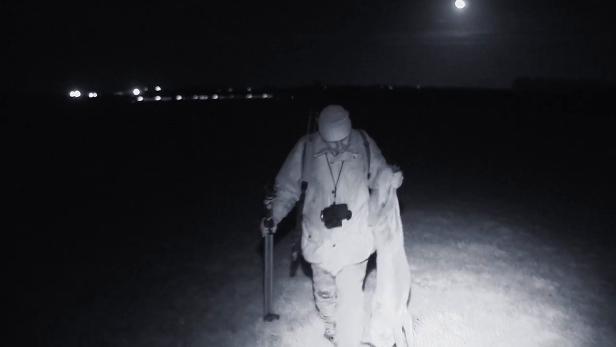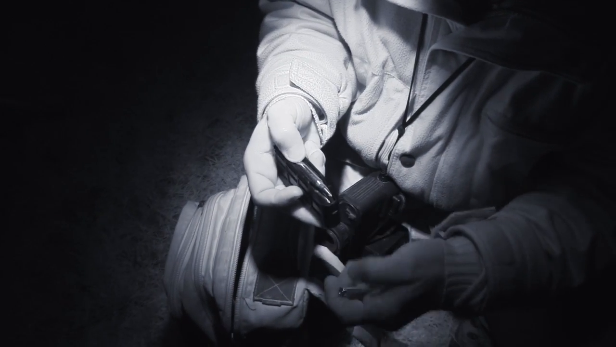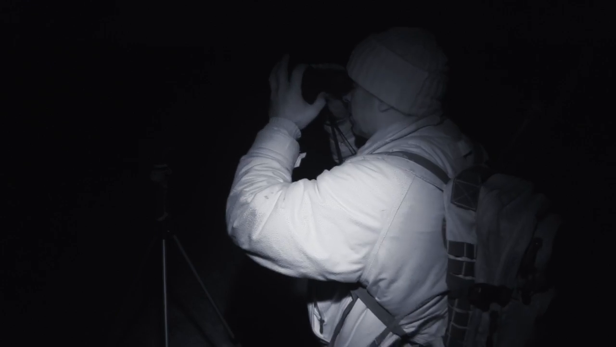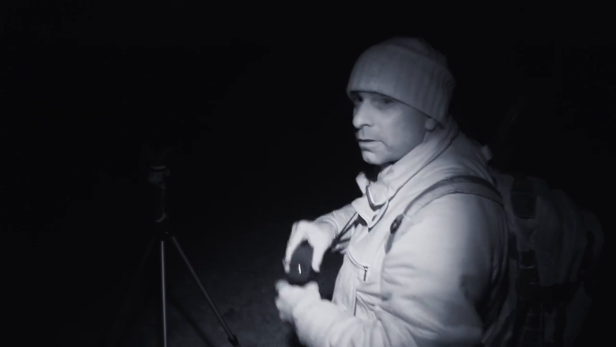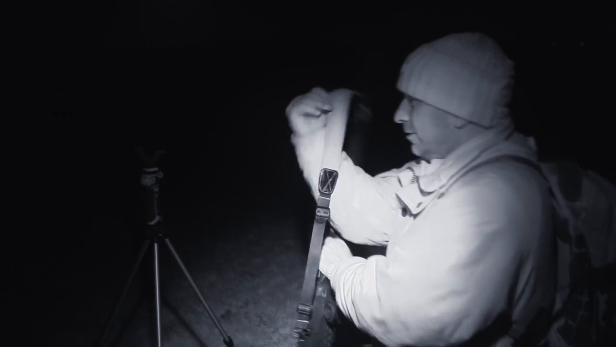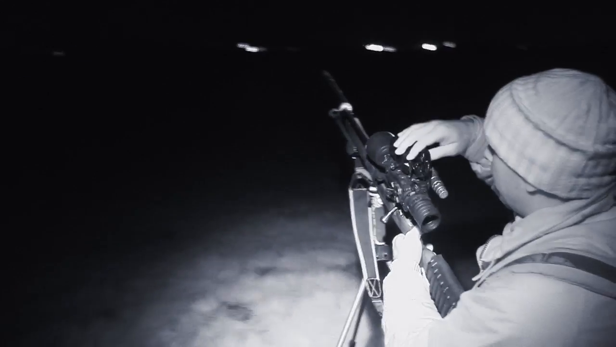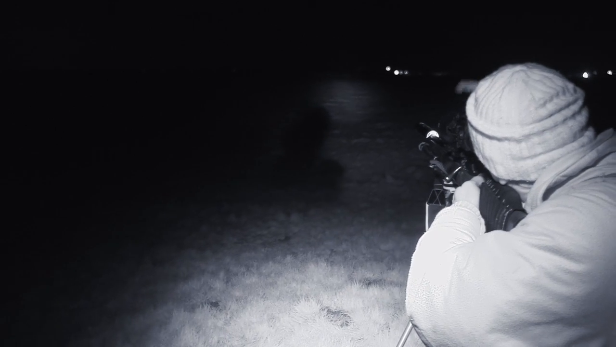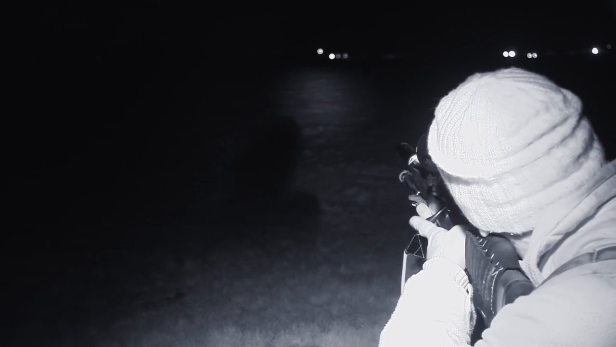Then we called another one in after that, which we couldn't get onto. It came in downwind of us, and I think it picked up our scent, or perhaps us talking or something after the first one, or the third one we'd shot, fourth one, whichever one it was. I lose track, there's so many. So yeah, that one just turned tail and ran.